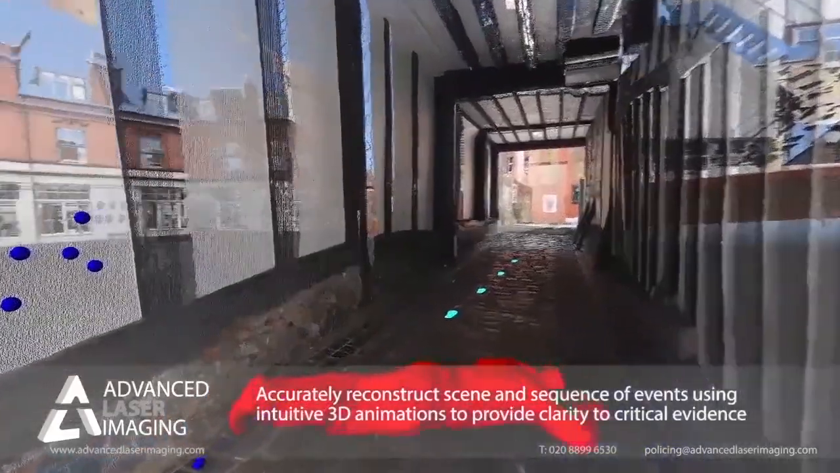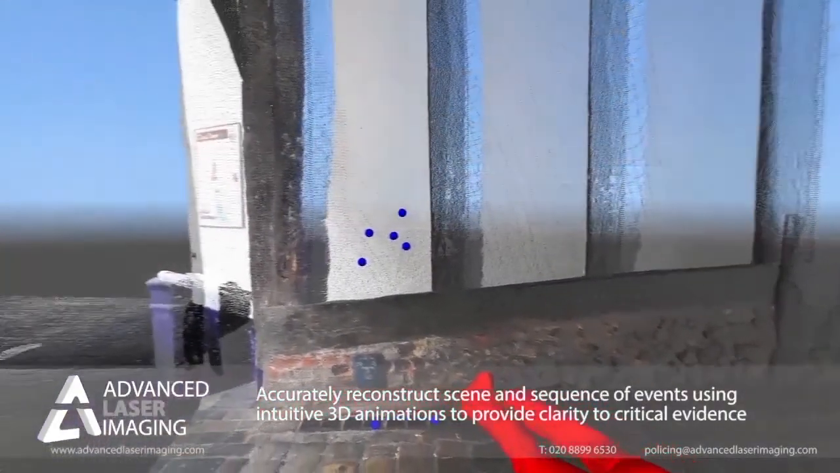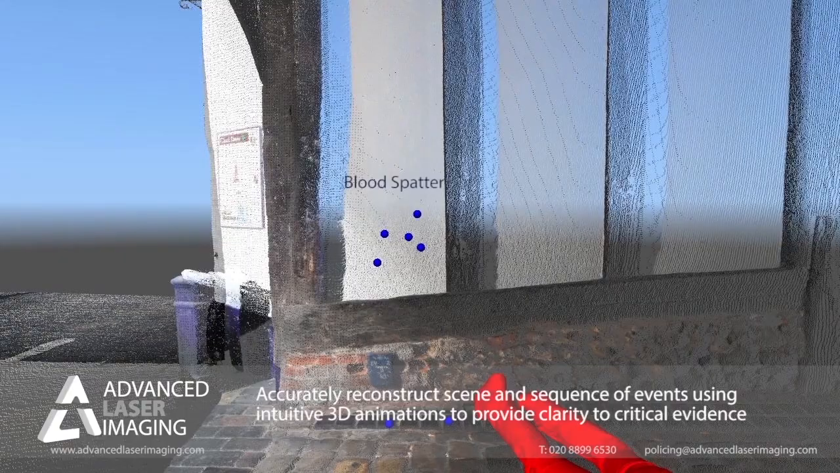Our expertise and services can help you revolutionize your crime scene investigations. Contact us to find out how we can help you in your future cases.